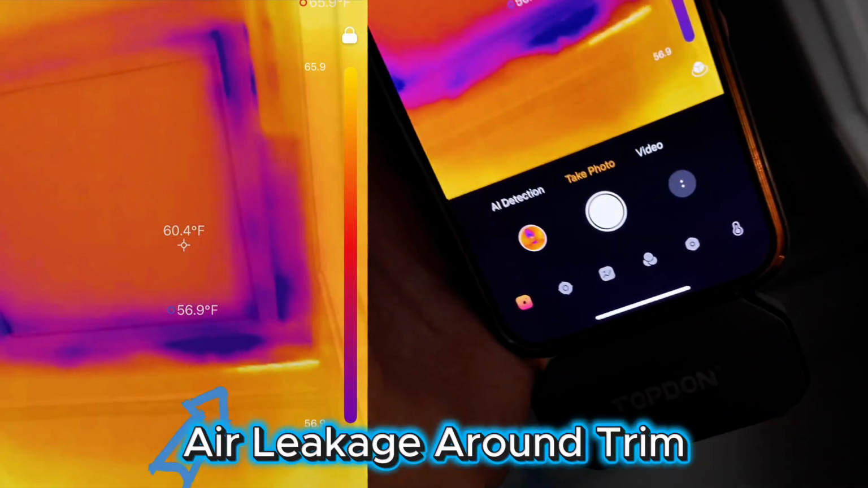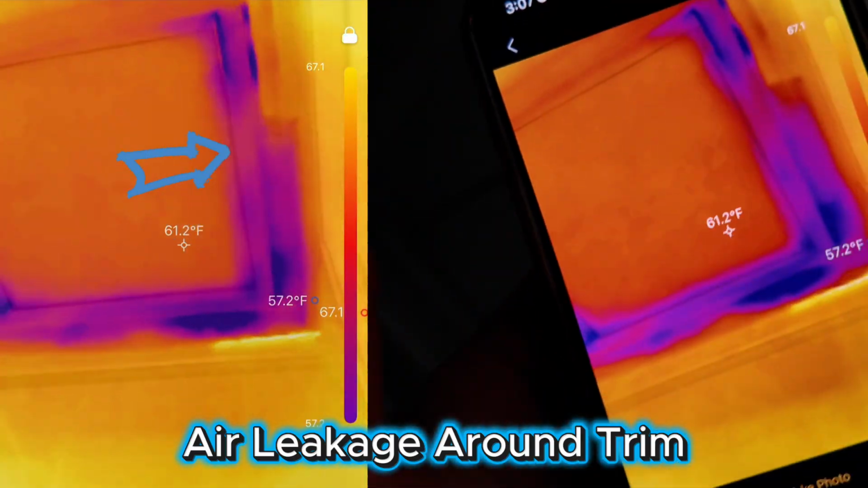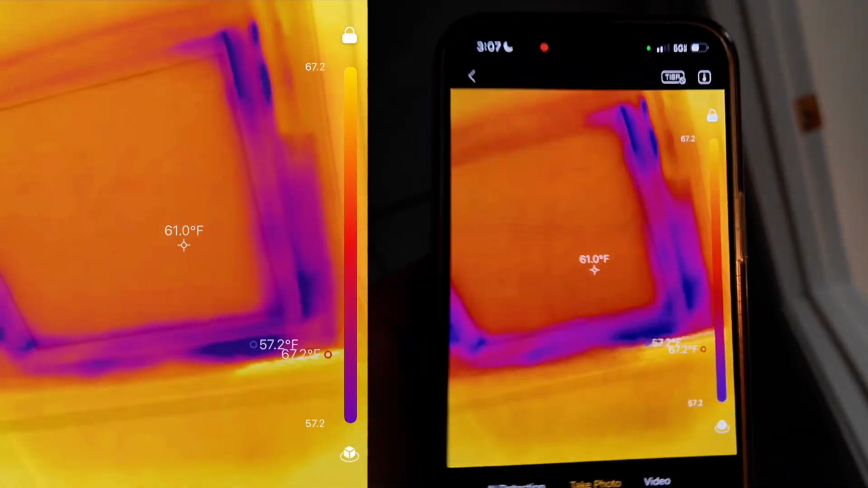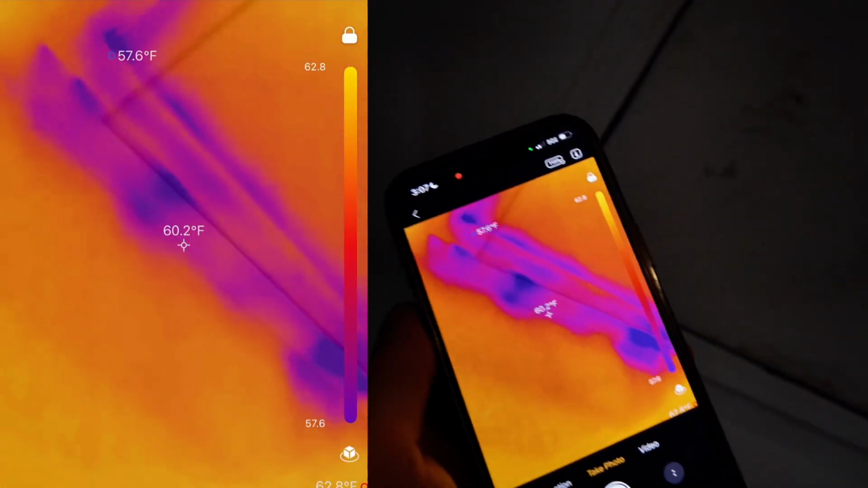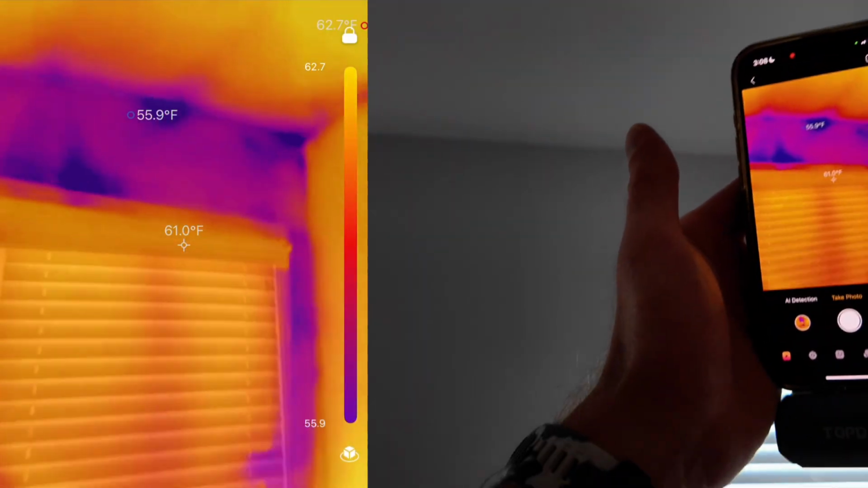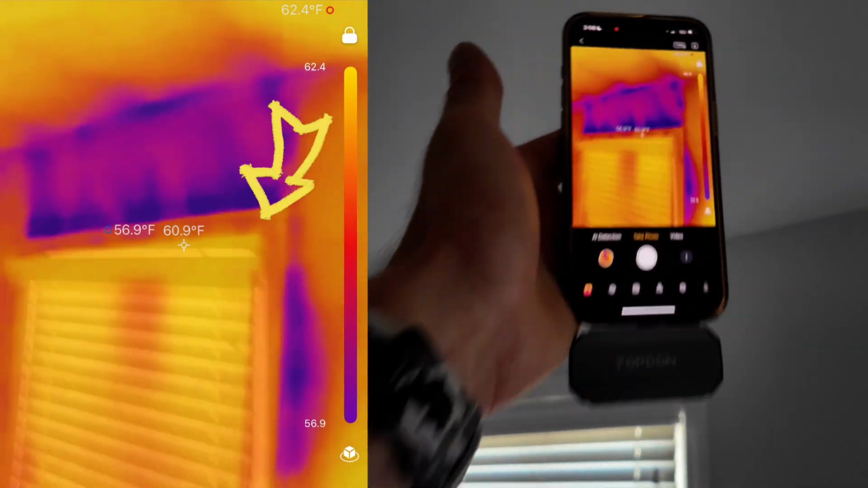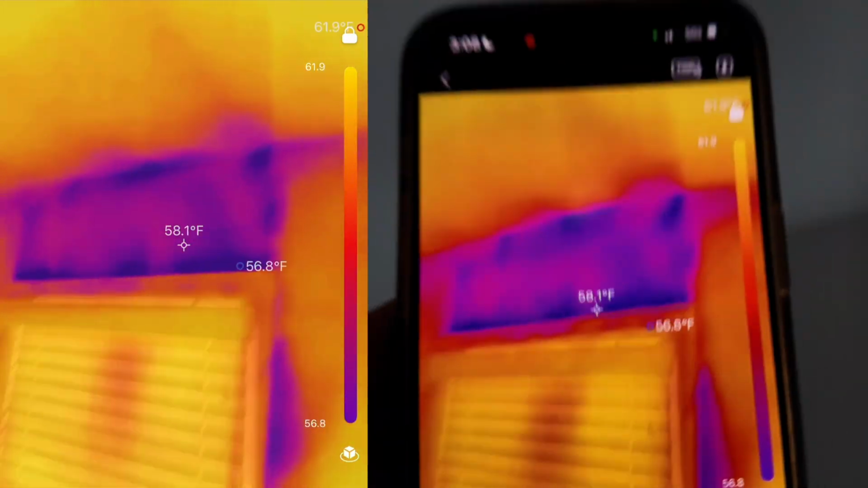And there's still a little bit of leakage where the trim meets the ceiling on the right side and on the bottom right there. So again, a little bit more caulk around the trim where the trim meets the ceiling. We'll take care of that. This room looks pretty good too, with the exception of, again, a little bit of leakage across the top of the window. That one definitely has a lot more. So that's an easy fix.